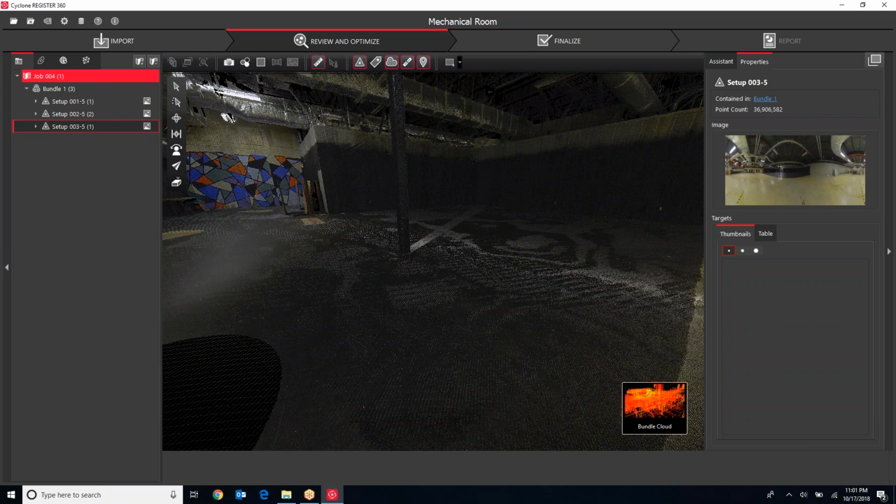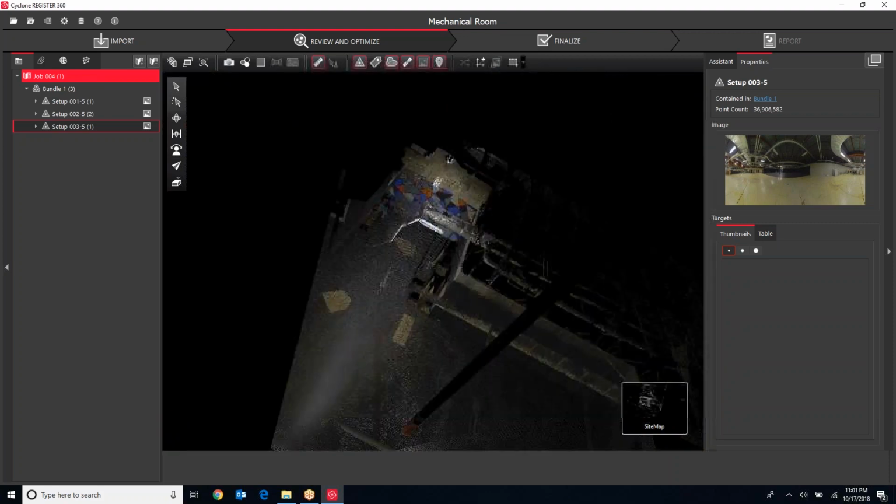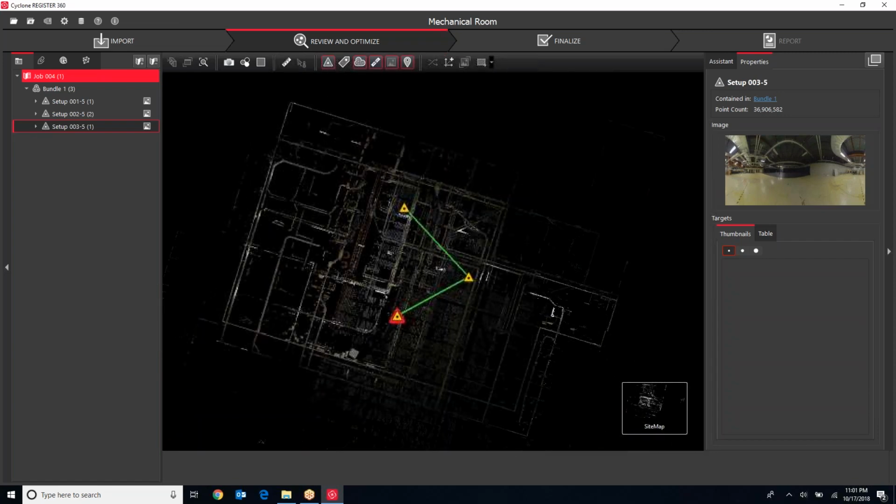So I can be back in the office and know that I want to maybe know the distance between these two objects here. I can quickly just grab the measurement tool, pull that distance, and at any point along the project life, I've always got this data to go back to. All right, let's take back to the sitemap here. So about all I want to take a look at.